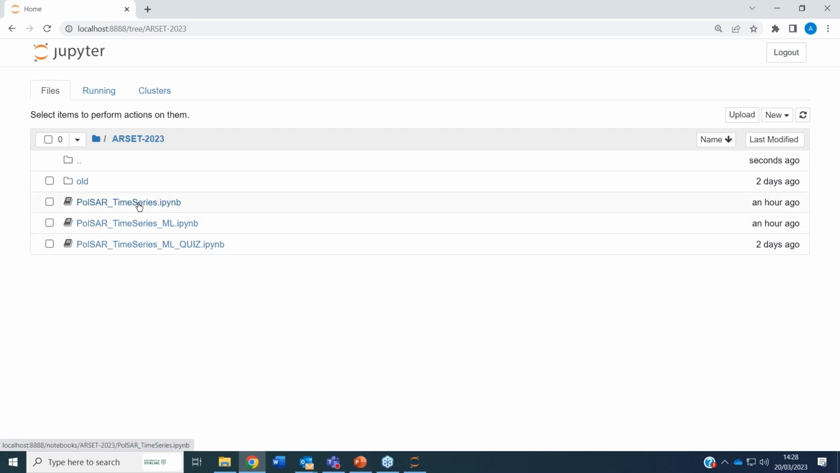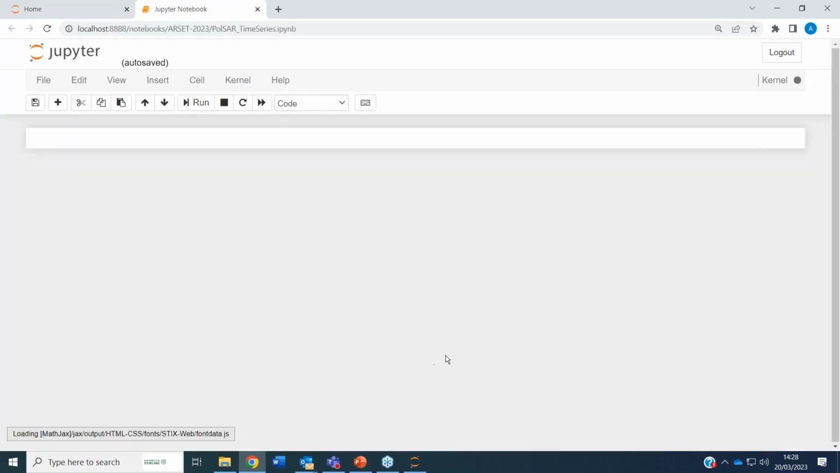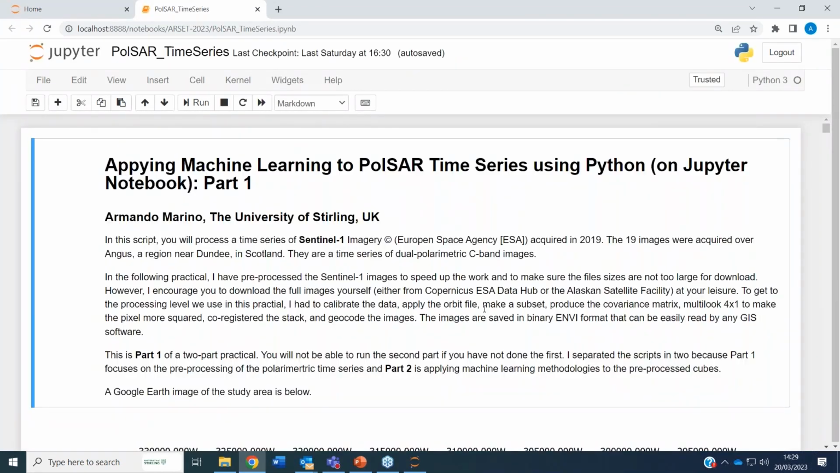So we start with this file here, PolSAR time series. Once you click on it, then you should start looking at the script. So in this first file, what we do with this first script is apply machine learning to PolSAR time series using Python. And the idea here is to format the data in a way that we can more easily use in a machine learning approach. So we are producing the elements that we will be using inside our feature vectors in the next part of the training.